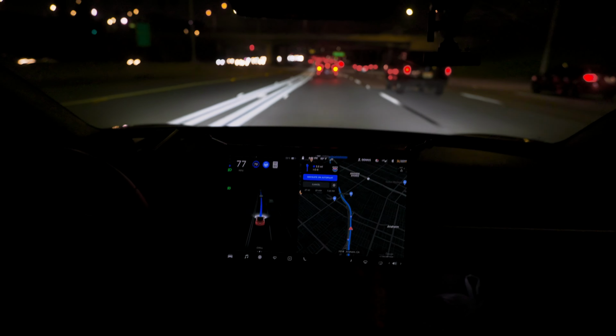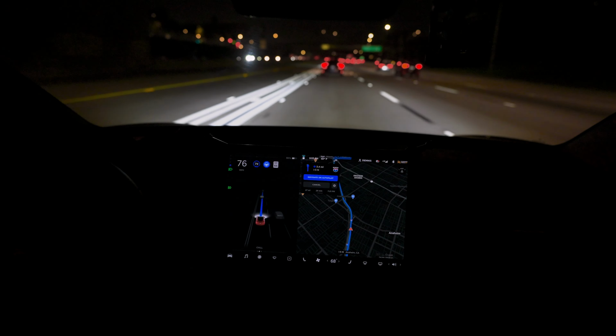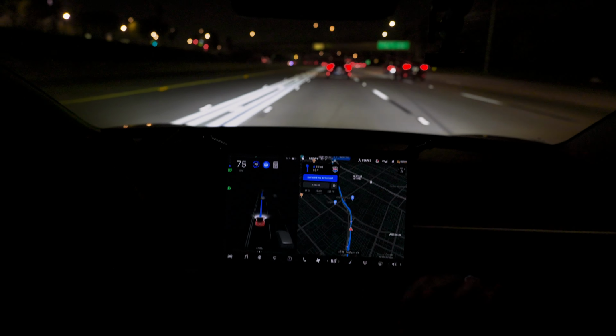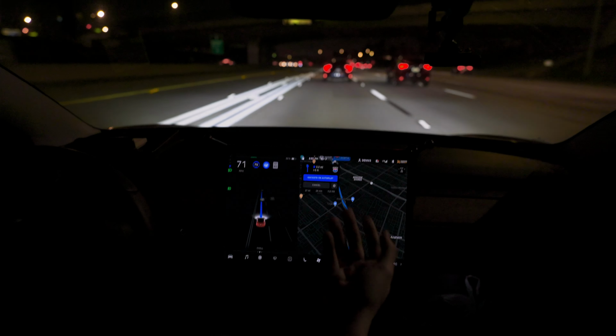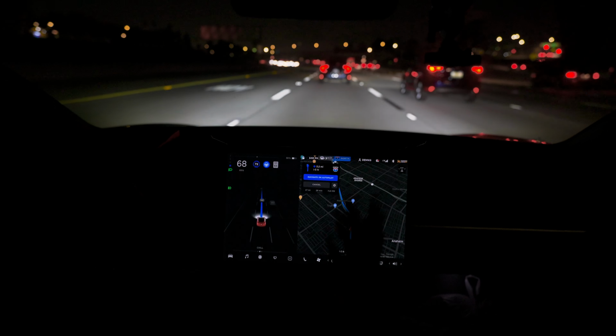So if you aren't familiar with the Los Angeles area, this is where Disney World is, or Anaheim, and we're going back up north to downtown LA, and we should get there in about 28 minutes or 27 miles, but it's all highway going up the 5 north.